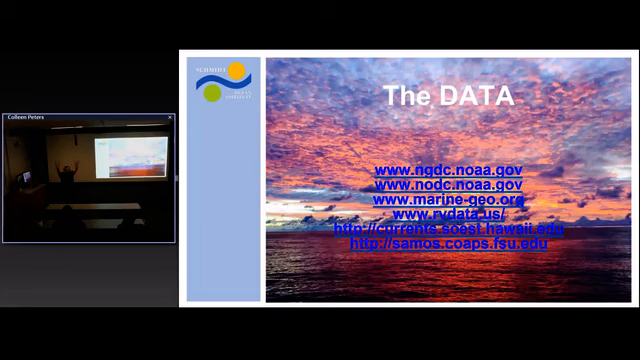But the data, the entire reason why we leave the dock in the first place, is to collect data. So where do you find it? I think you are going to be quite familiar with a lot of these resources. The mapping data goes to NGDC. The oceanography data, like CTDs and the MET data, goes to NODC.